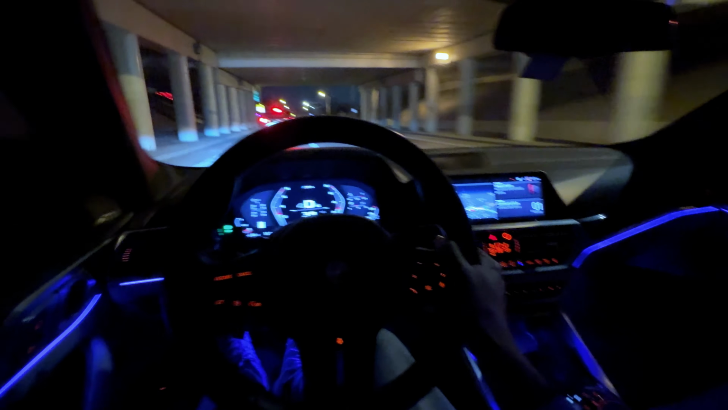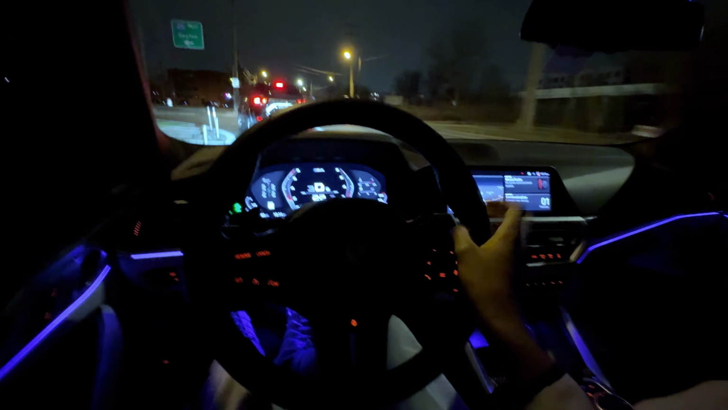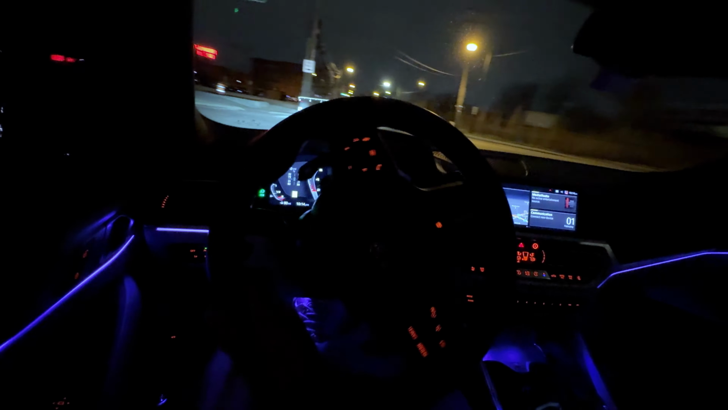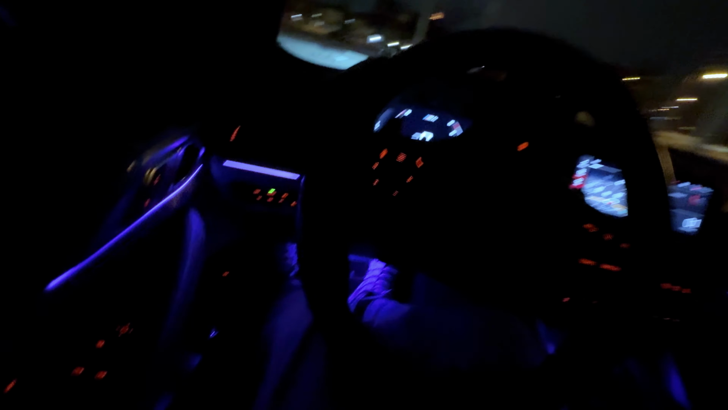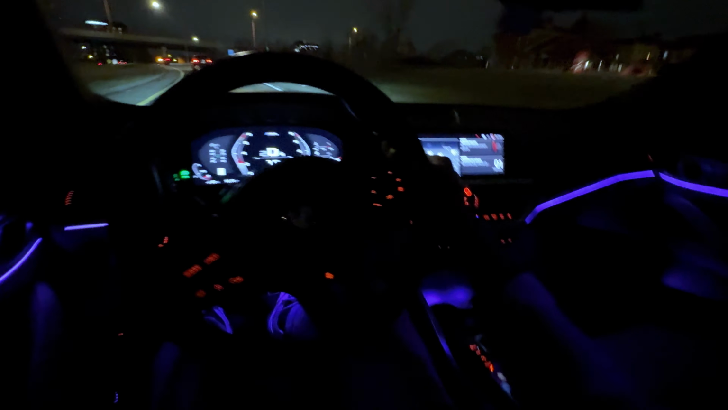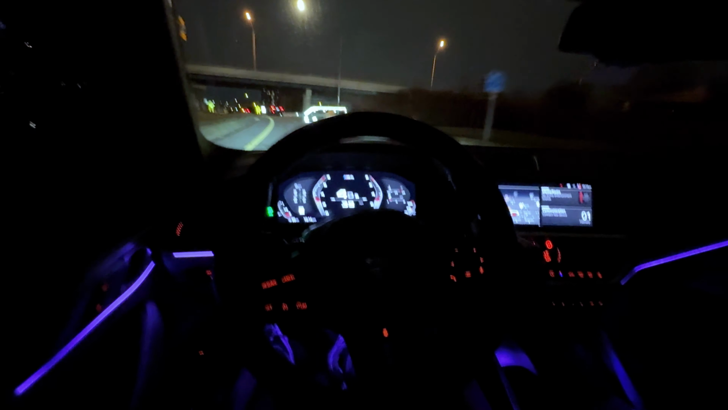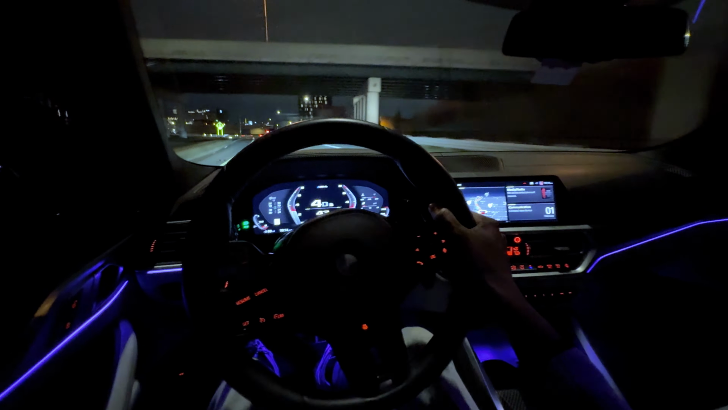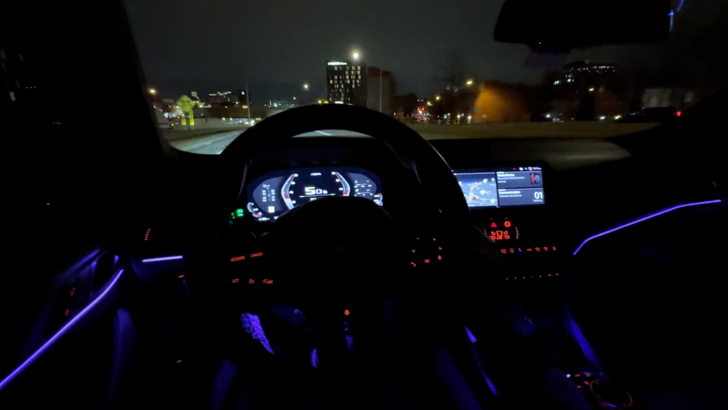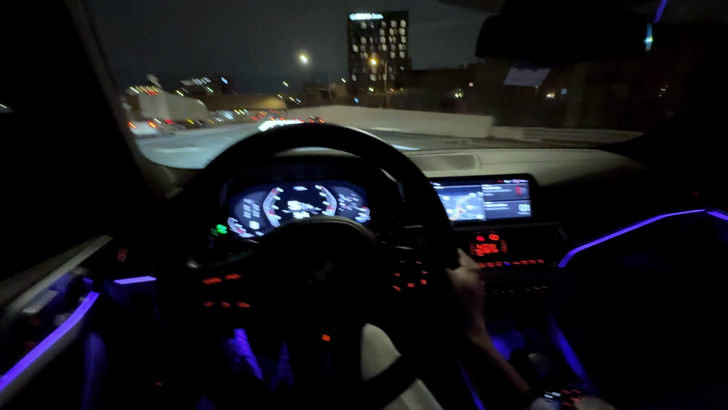Alright, so the car's on 93 right now. I don't have it on E85, which is the max power. It has a flex fuel kit, so basically it'll adjust accordingly. But I really don't feel the need for E85 right now.